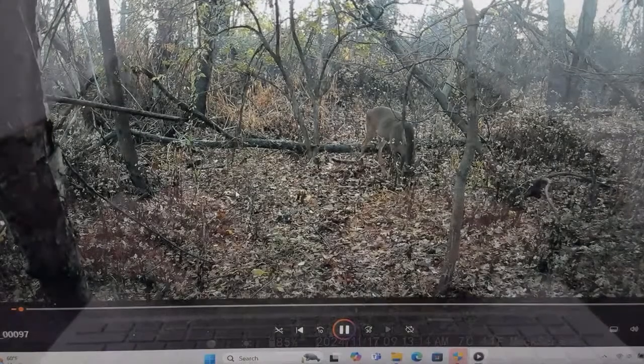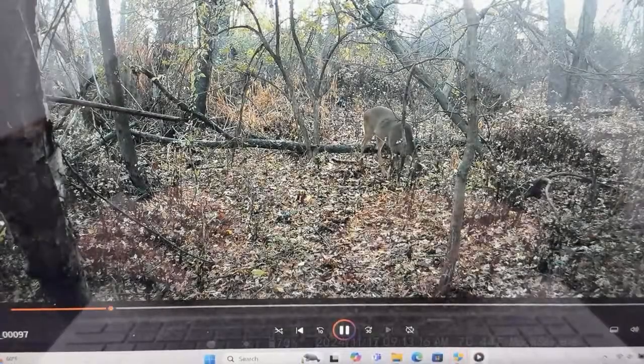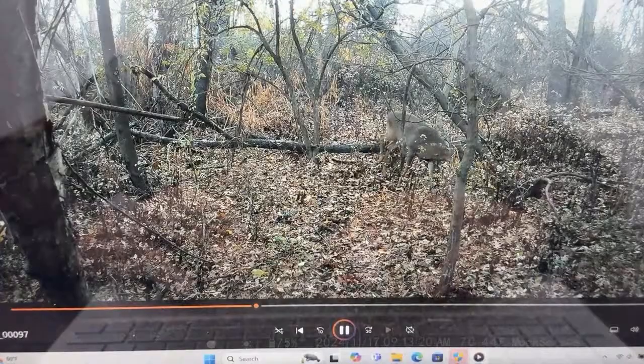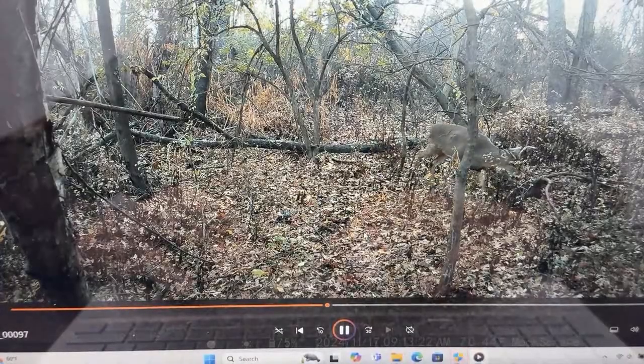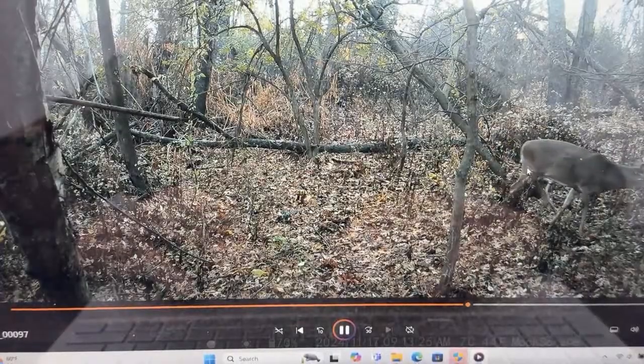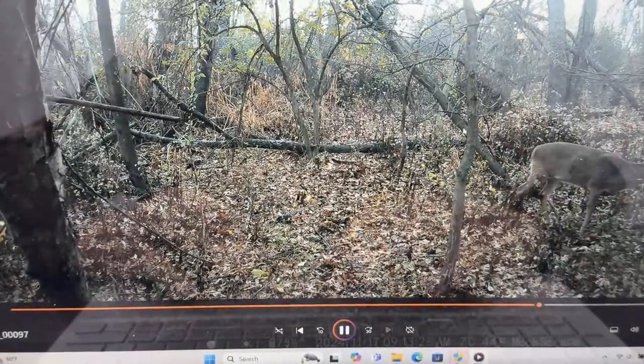Let's see what this is right a minute after, so. All right, he's working his way down, so he's messing around with a scrape. There you go. He's just walking down. Yeah, he could be shot right there. He's probably 18 yards right there from the stand. So he would be toast.